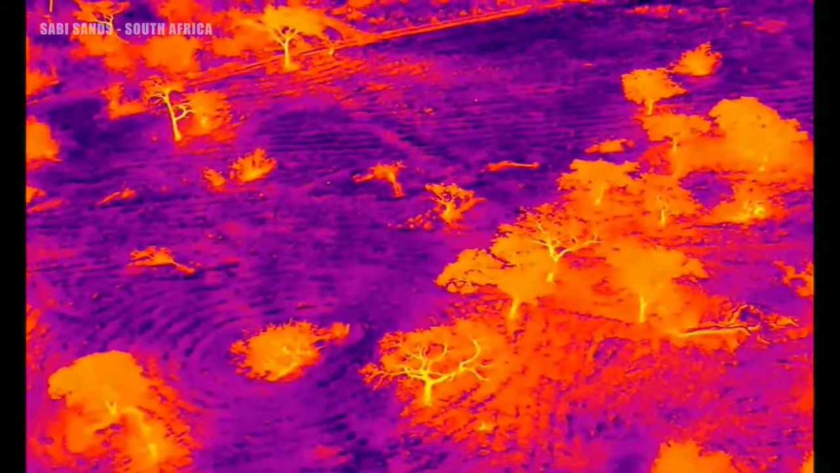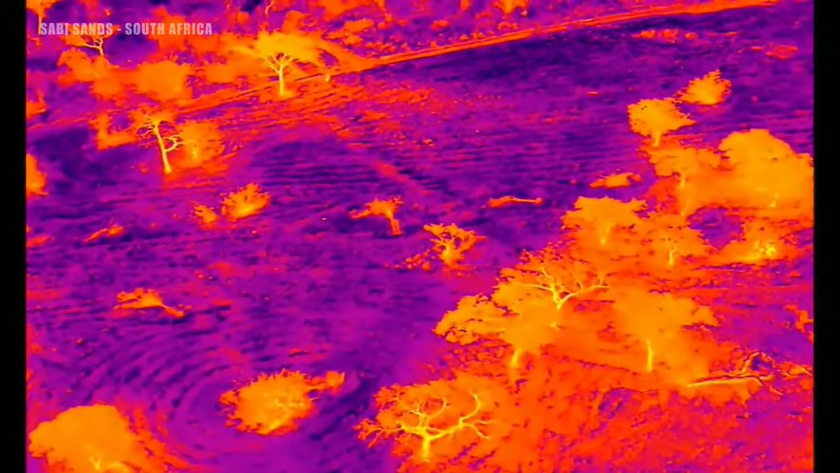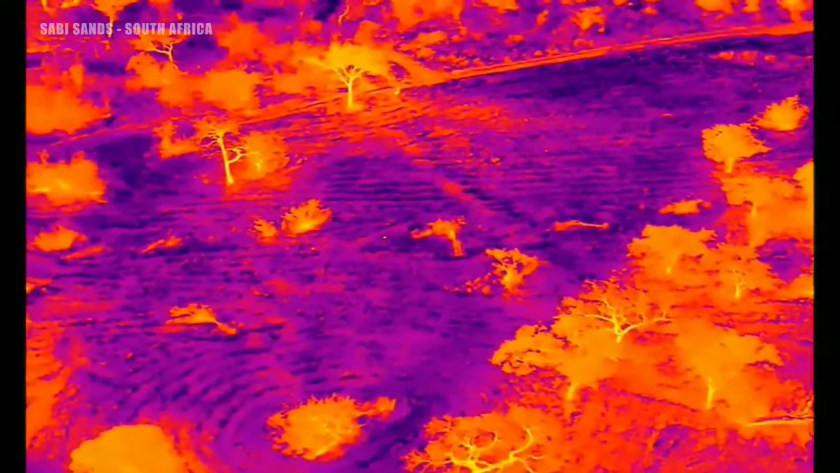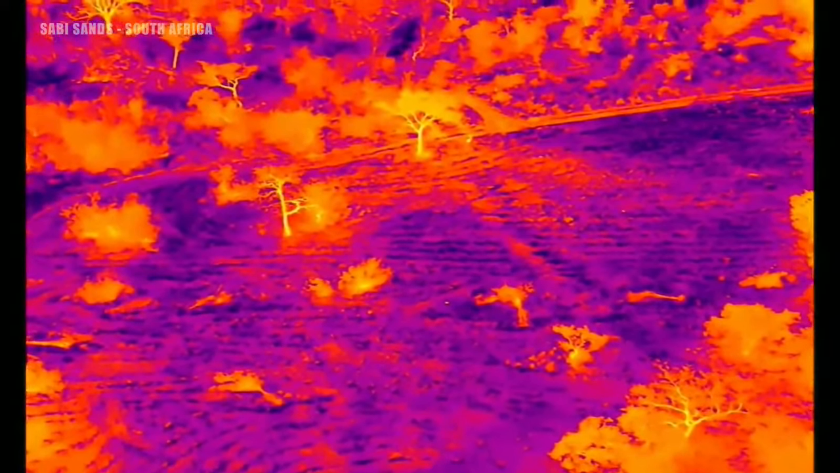Impalas. That's a warning sign. No. I wonder if you also could hear those impalas in the background, but it's just the rutting sounds.